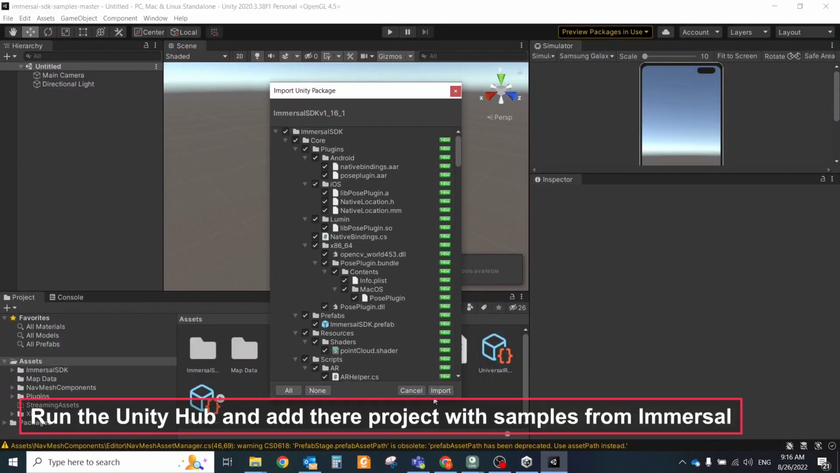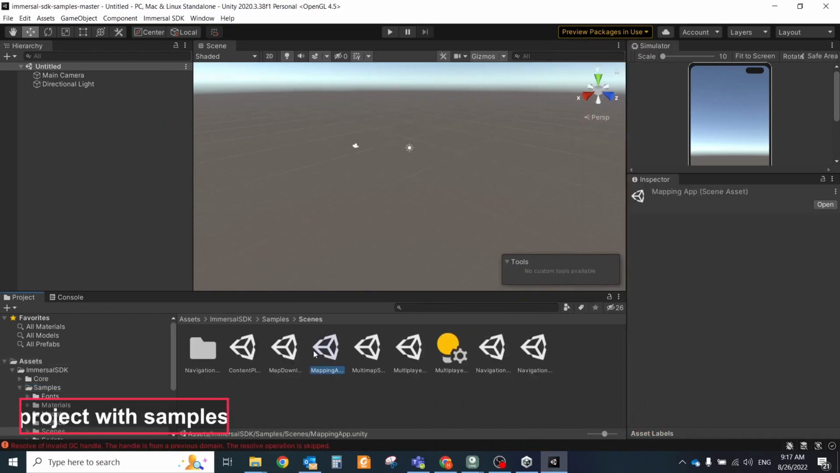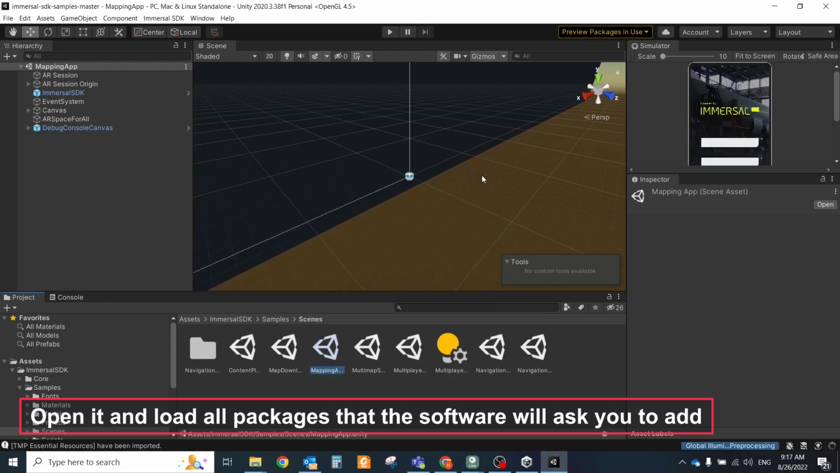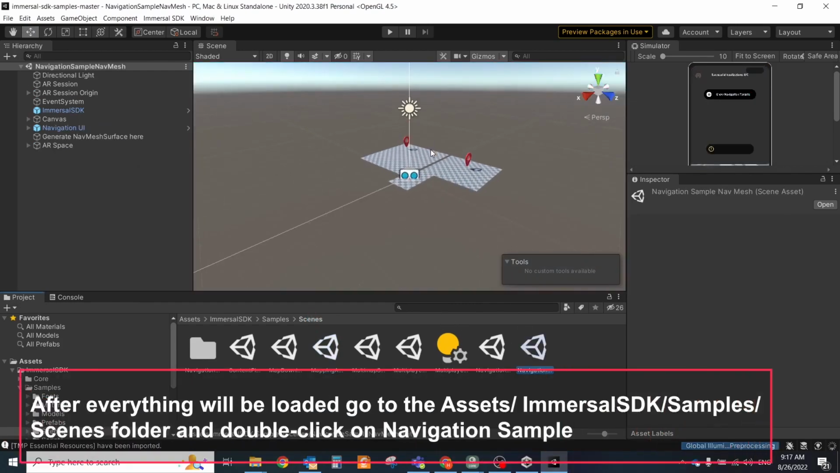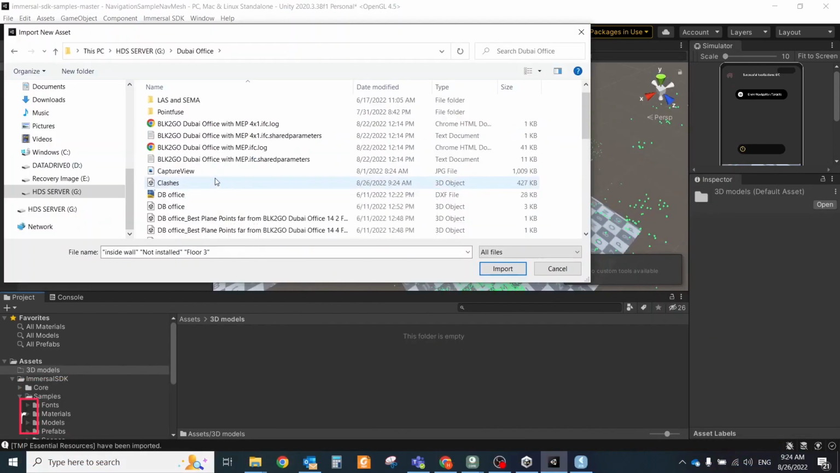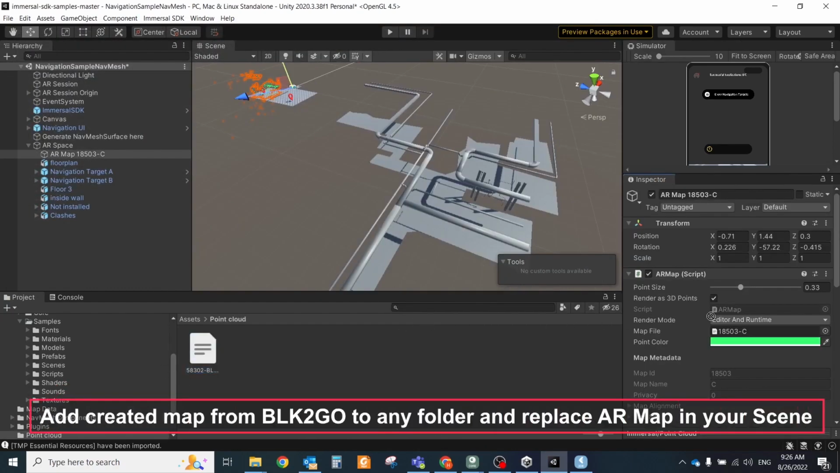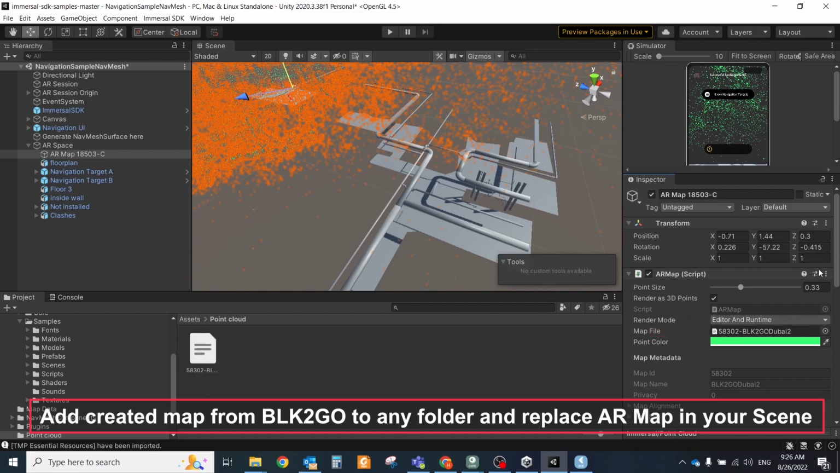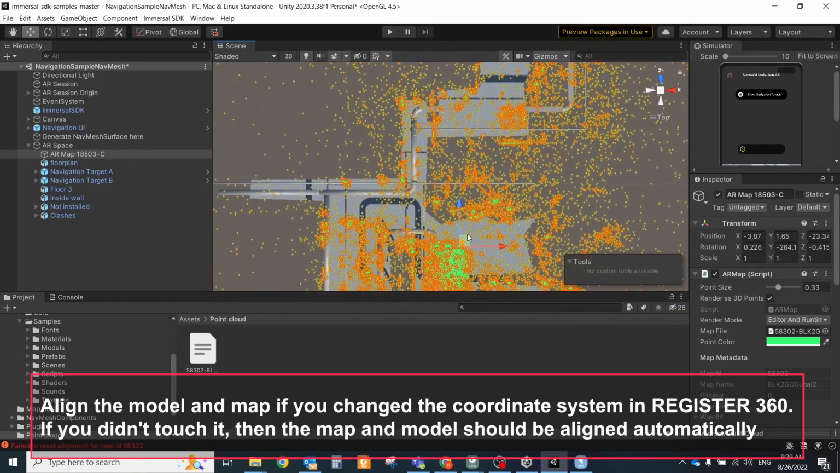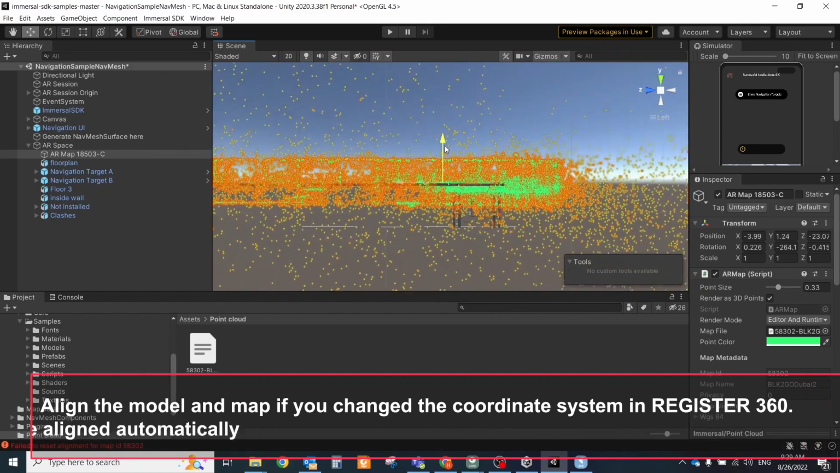Make the next steps in the below order. Run the Unity Hub and add the project with samples from Immersal. Open it and load all packages that the software asks you to add. After everything is loaded, go to the Assets, Immersal SDK, Samples, Scenes folder and double click on the navigation sample. Add the created and Cyclone 3D models to some folder, add the created map from BLK2GO to any folder, and replace the AR map in your scene. Align the model and map if you changed the coordinate system in Register 360. If you didn't touch it, then the map and model should be aligned automatically.